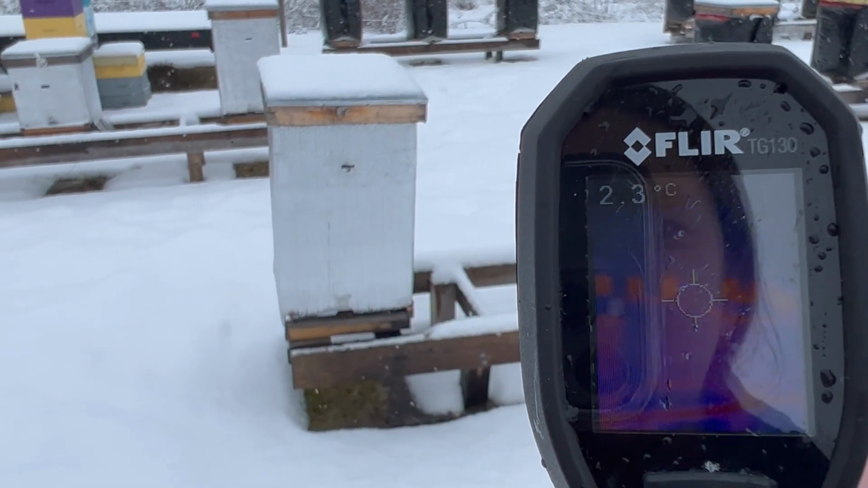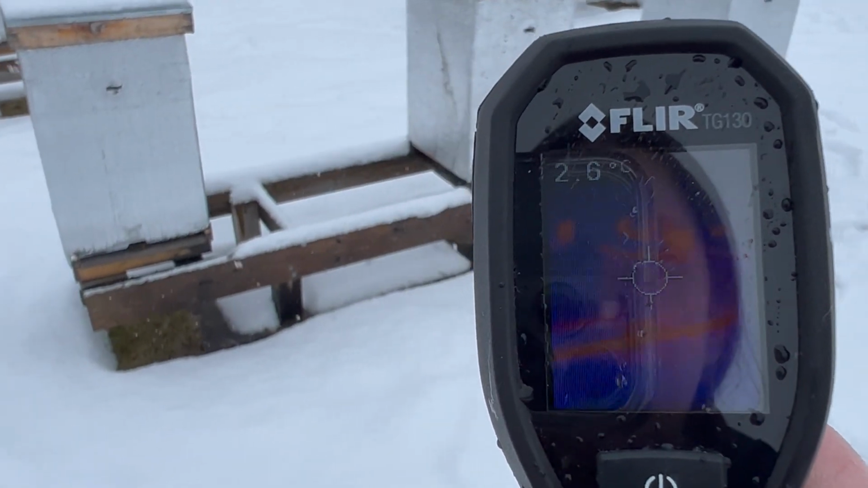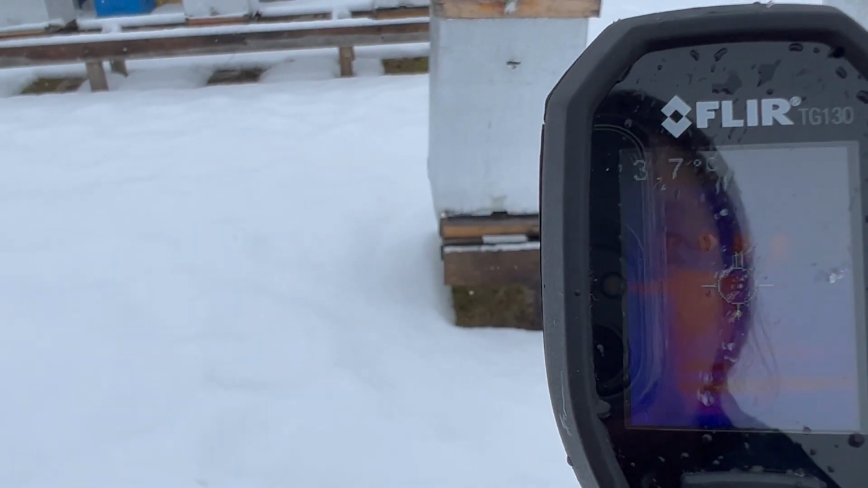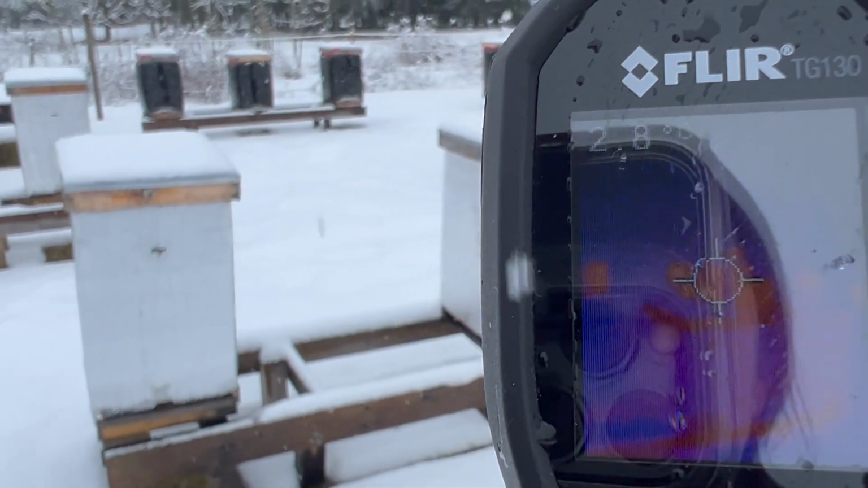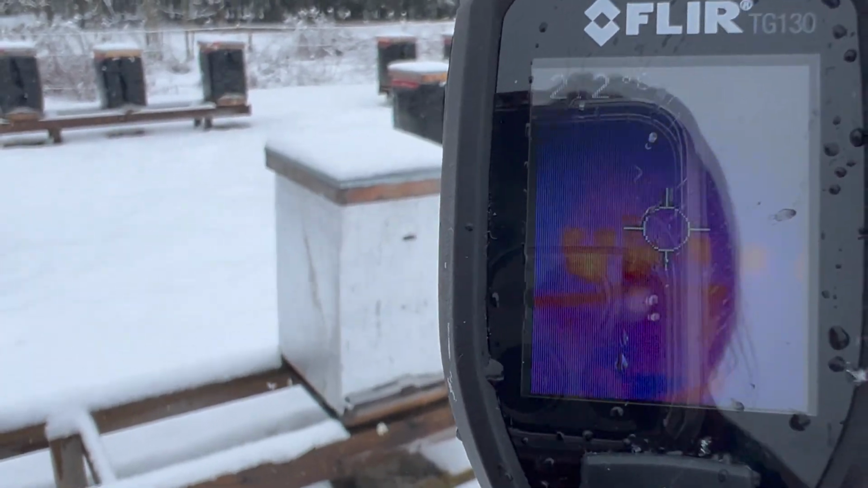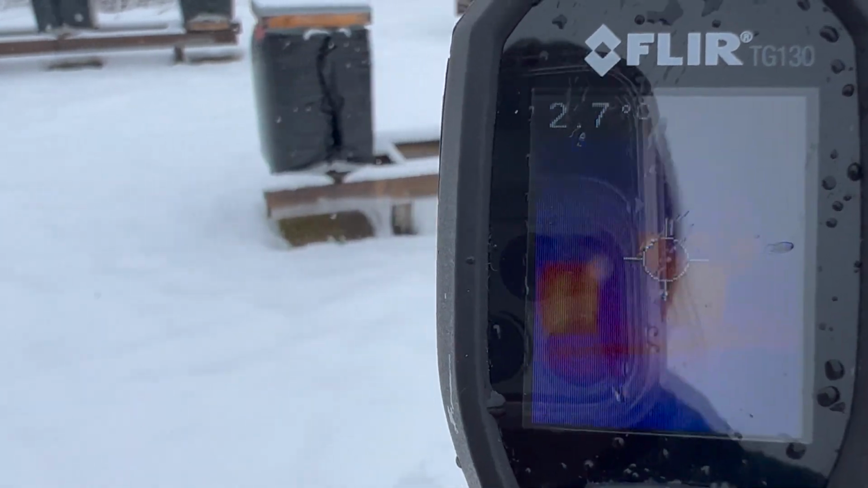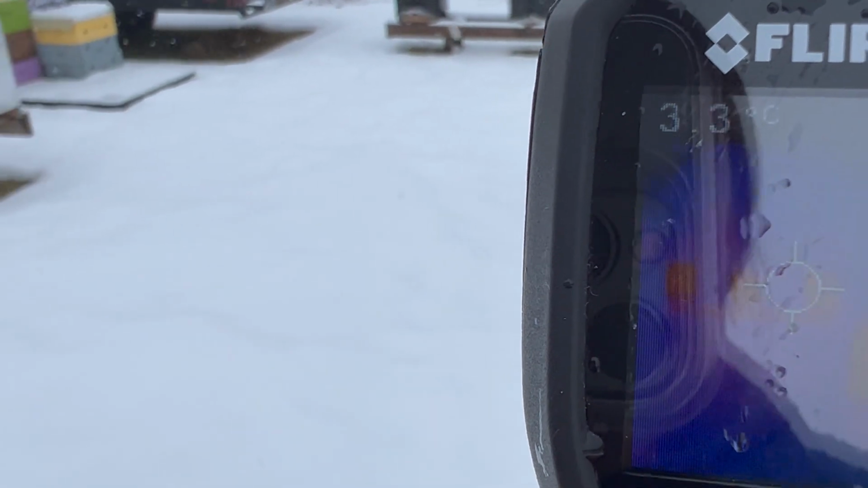All right, so first of all, I do see a really obvious difference between these foil wrapped ones in the foreground, where I'm not seeing too much heat, a little bit of evidence around the lid and the bottom entrances, enough to make me feel like these are alive. A bit more heat in that one, that's nice. But then look at those black wrapped ones, they are just smoking back there. But I wonder if it's some kind of play with the absorption of heat. It's not sunny out, they're not absorbing a whole lot of sunlight, but I'm just skeptical that it's bees producing that big temperature difference.